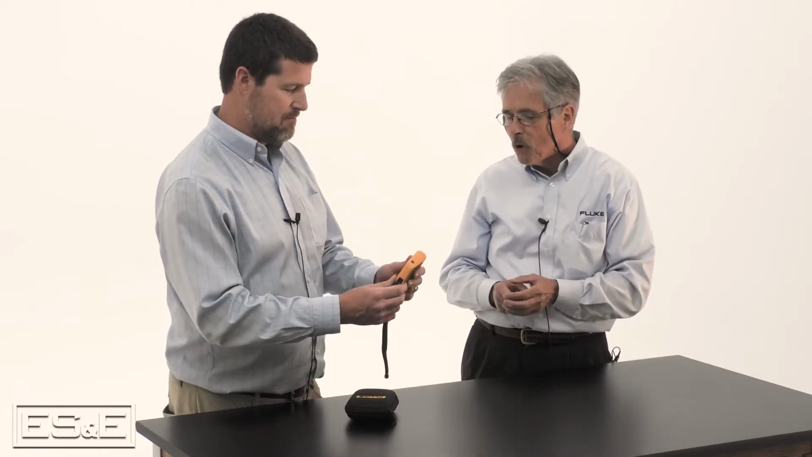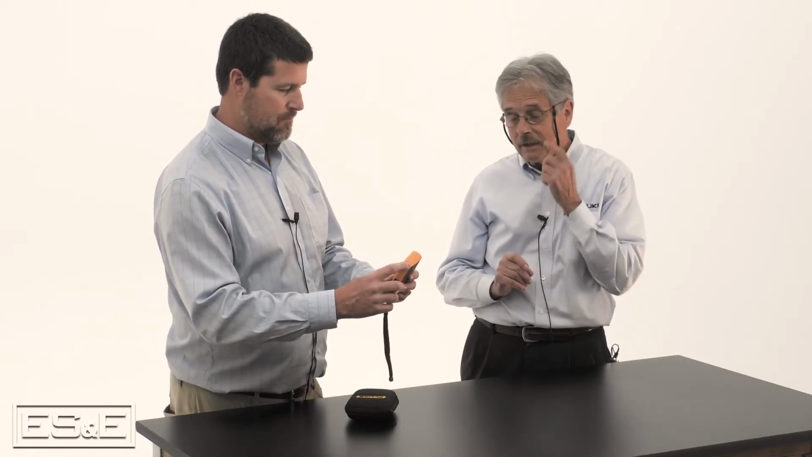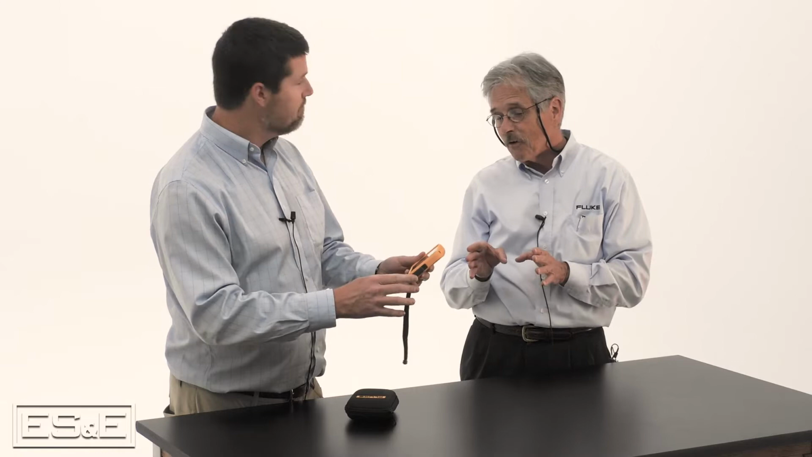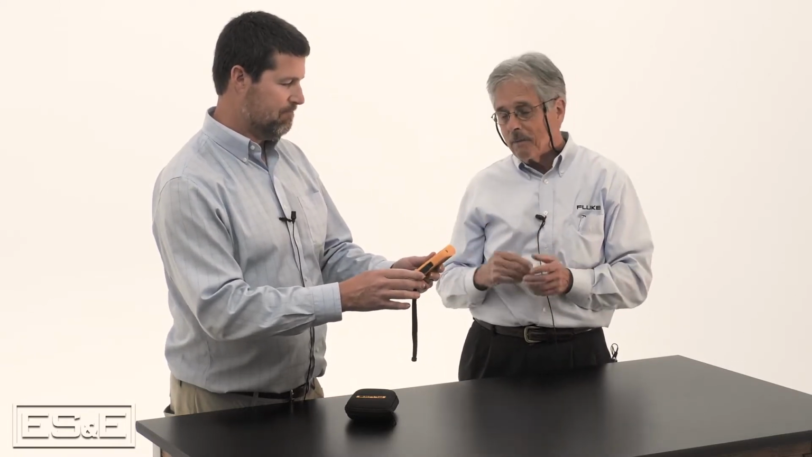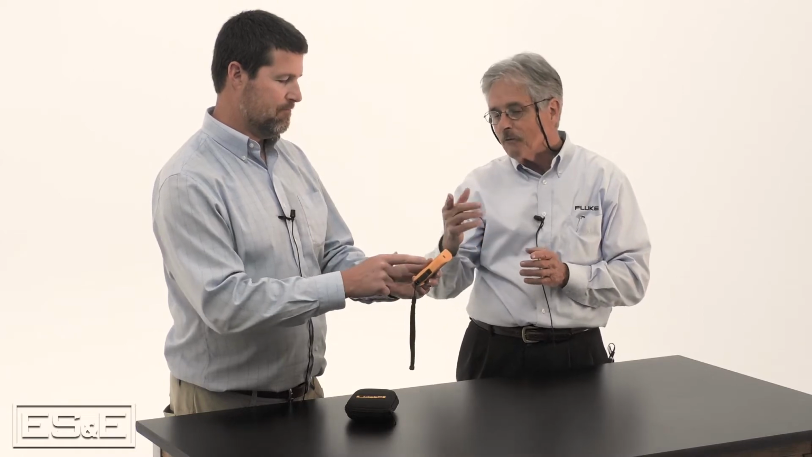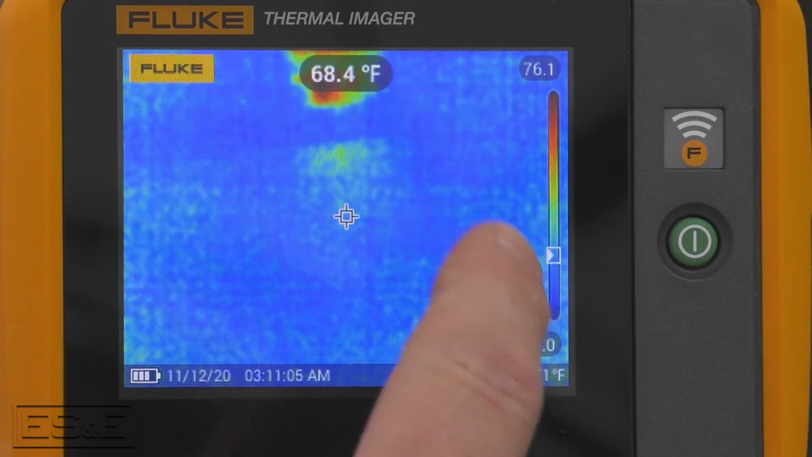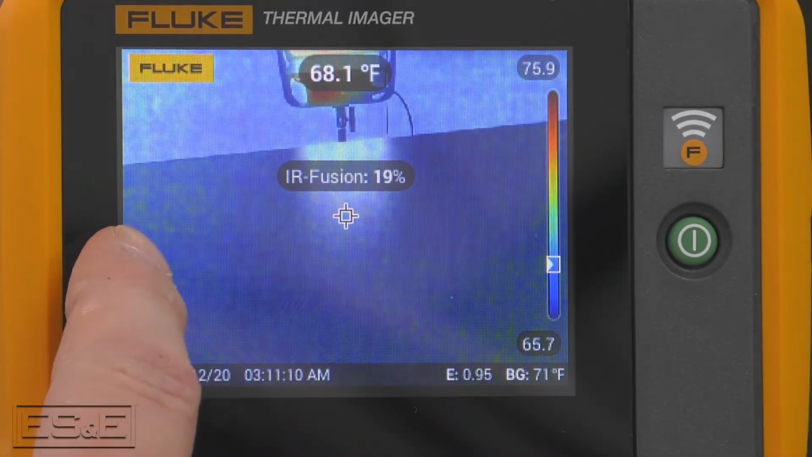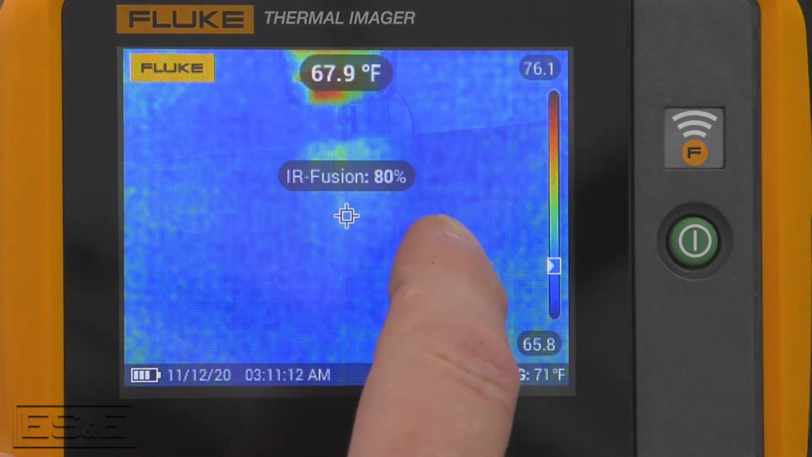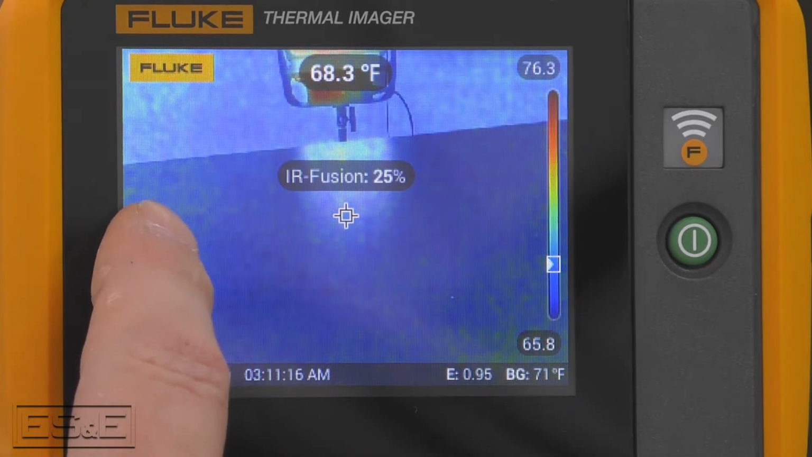It's pretty robust, comes in a nice strong case. But it's really a sweet little camera. Is it turned on? It's turned on. It's powered up. First thing, when it powers up, it'll give you a little message about swiping your finger across the display. If you run your finger to the right or the left, you'll see that it actually has two cameras. You've got a standard camera like a cell phone camera, and then the thermal imaging lens. So these two images are on top of one another.